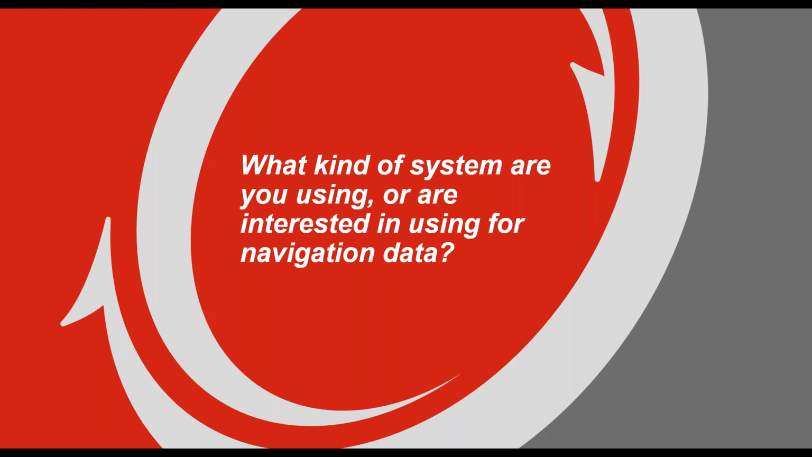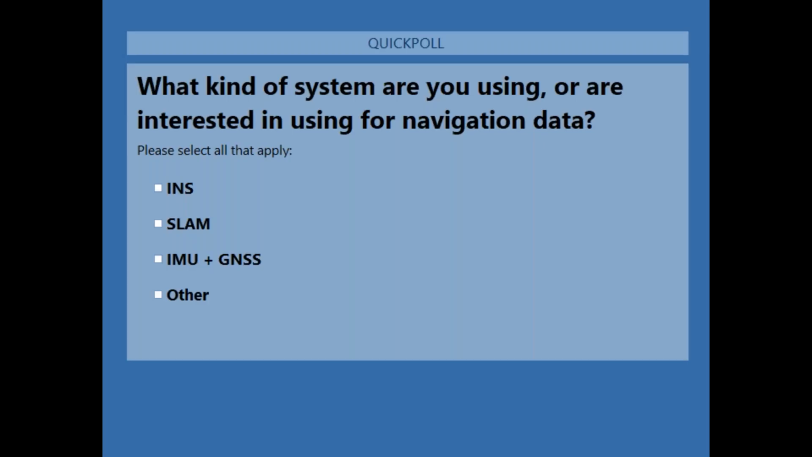So just to start, we're going to be focusing on INS technology, talking about the IMUs and the GNSS, but I just want to ask, for those in the audience, what kind of devices are you currently using, and what are you interested in using? And I'll frame what I talk about based on this.